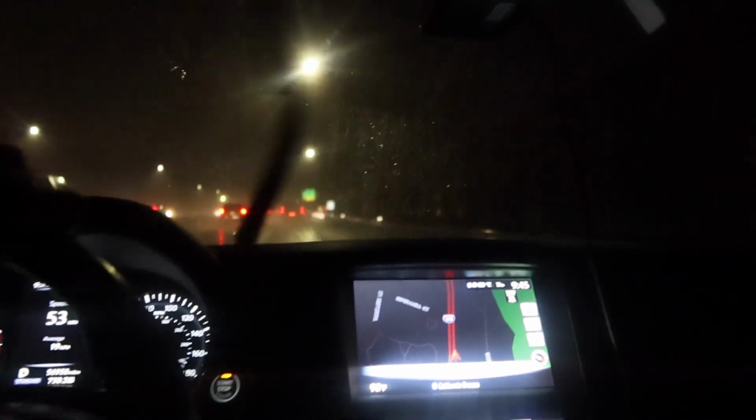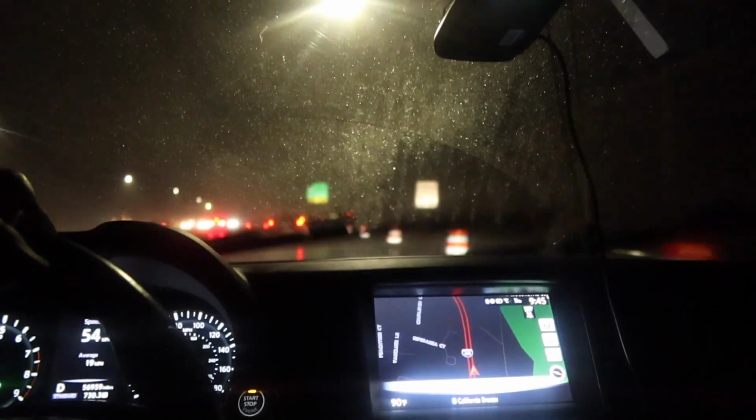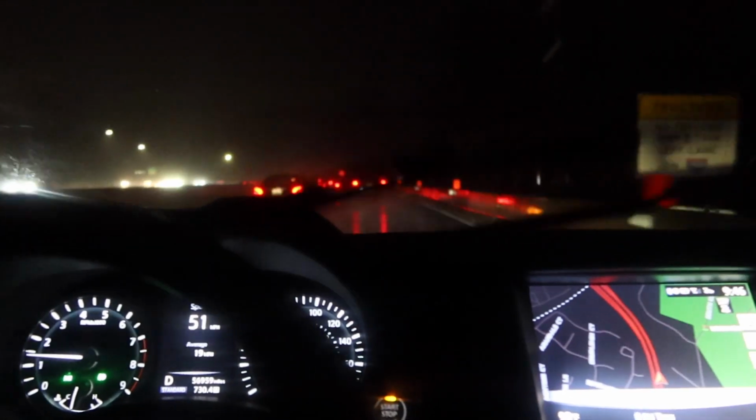Alright, as you can see, we're on the highway right now. By the way, my car is all-wheel drive, so it handles pretty good in the rain. But I got a cop behind me. Oh, I hate this lane. This road's got construction on it. It's pouring rain, you can barely see.